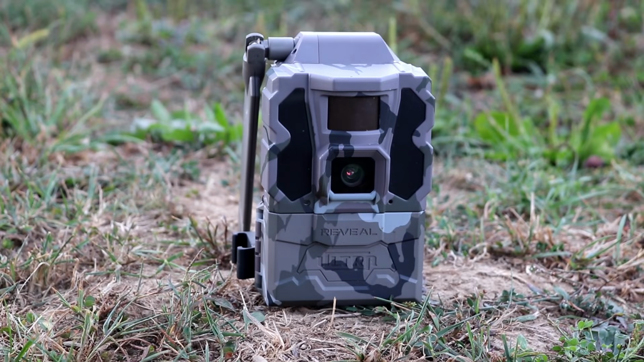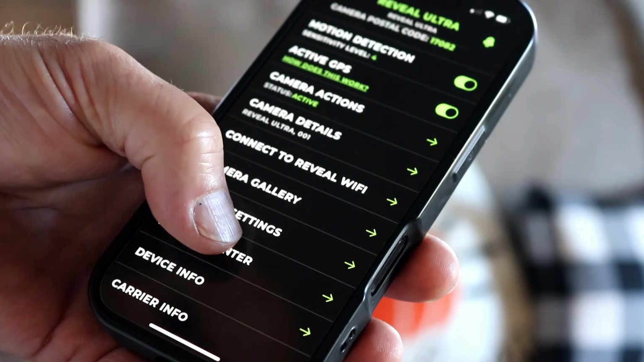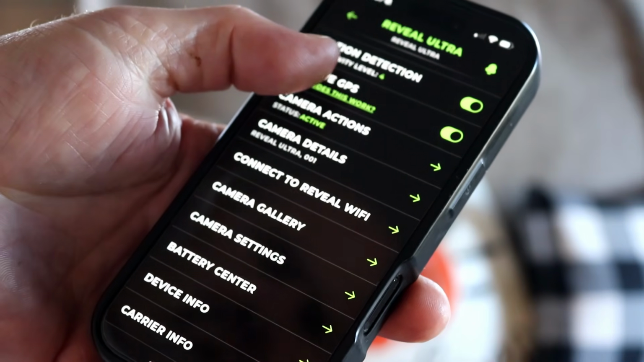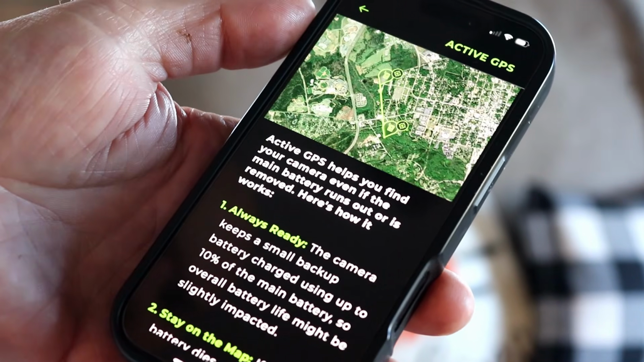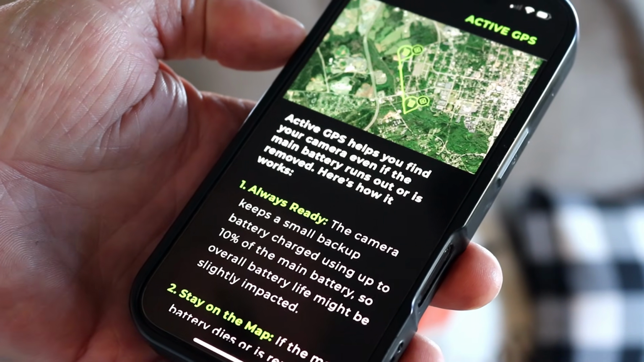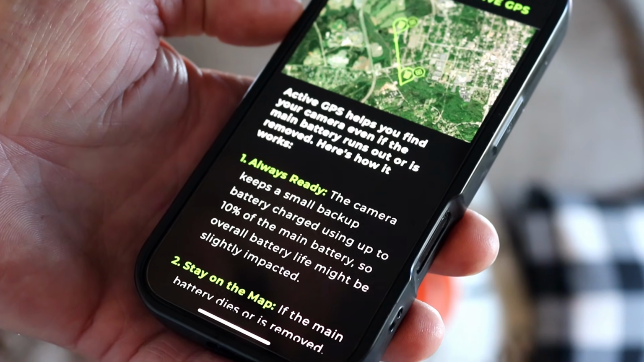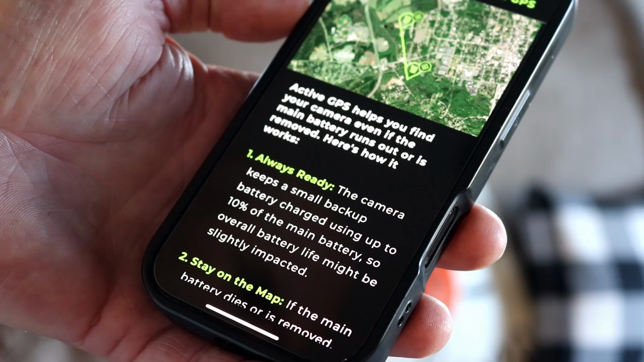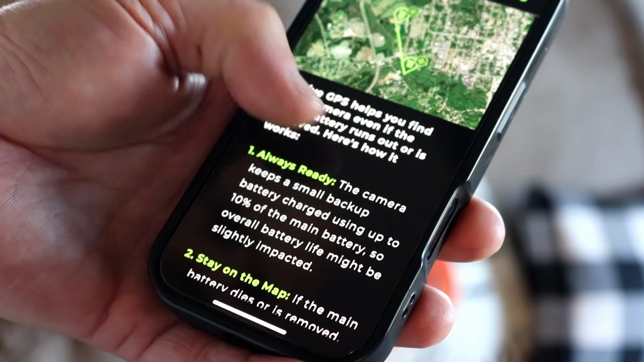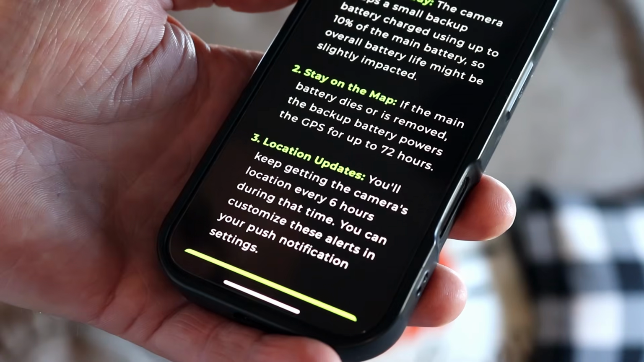The active GPS on this camera, even if somebody with sticky fingers were to take the camera, remove the battery tray, turn the camera off, this camera has an internal battery that will continue to operate up to 72 hours. So this active GPS will give updates every 6 hours according to Tactacam, and this internal battery will last up to 72 hours, meaning if this camera walks off on its own, even if the camera's turned off or the battery tray is completely removed, you still will be getting those updated GPS coordinates every 6 hours for up to 72 hours.